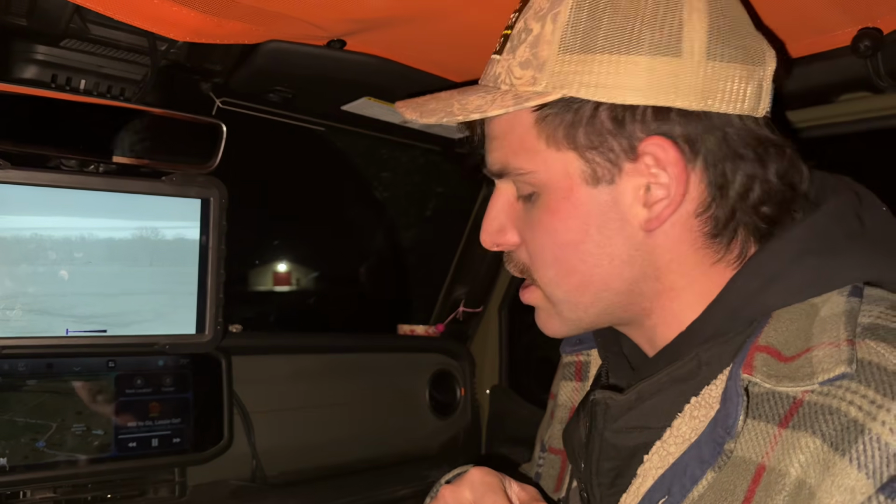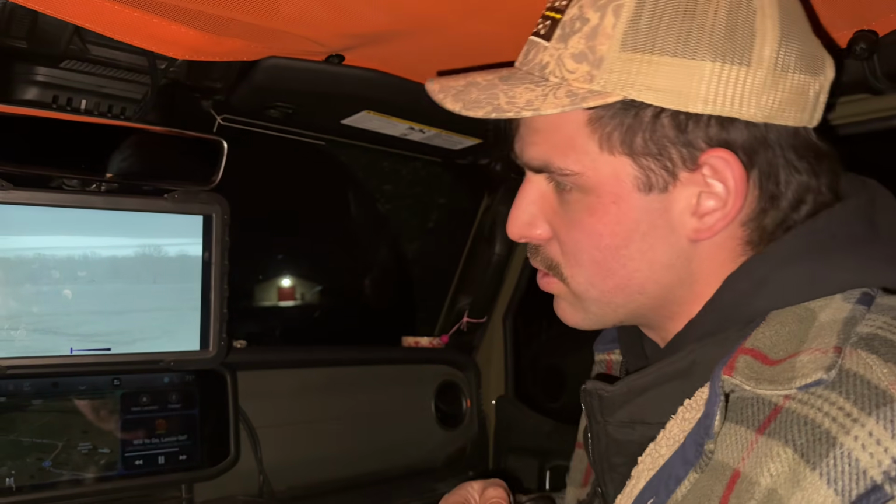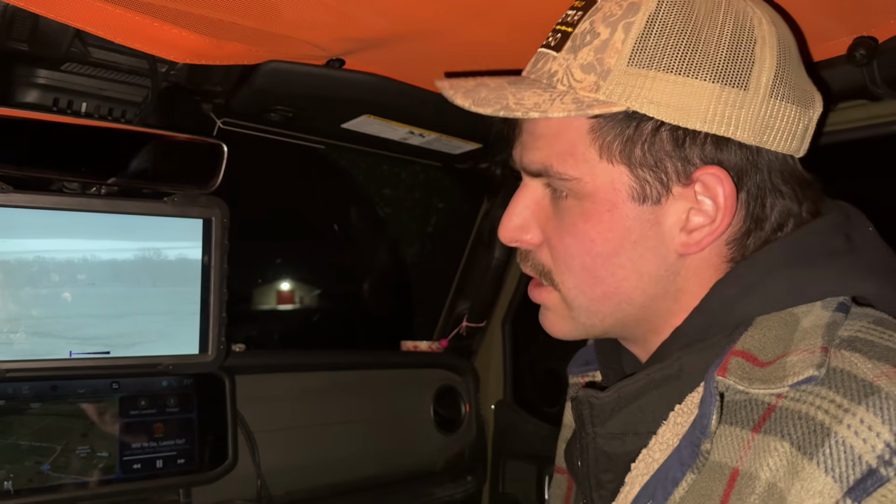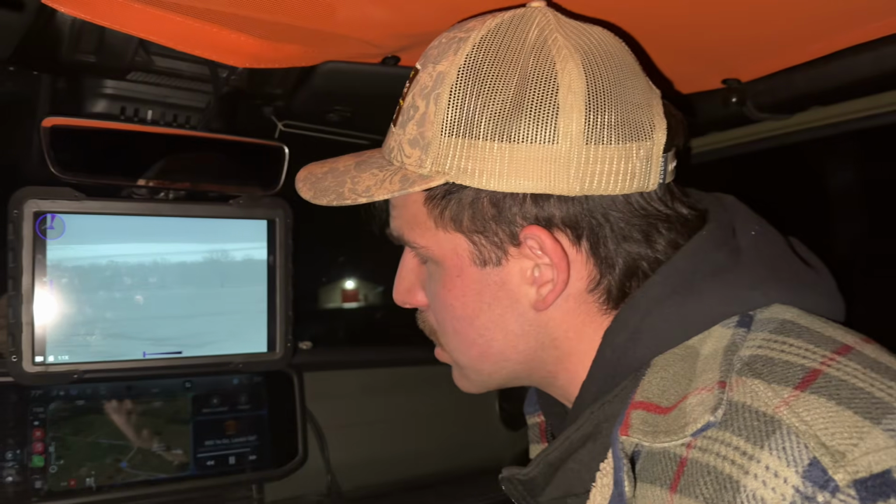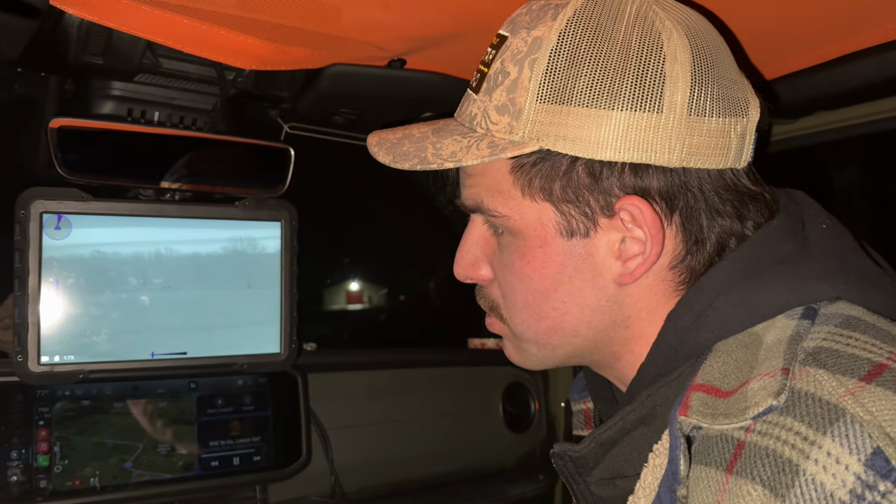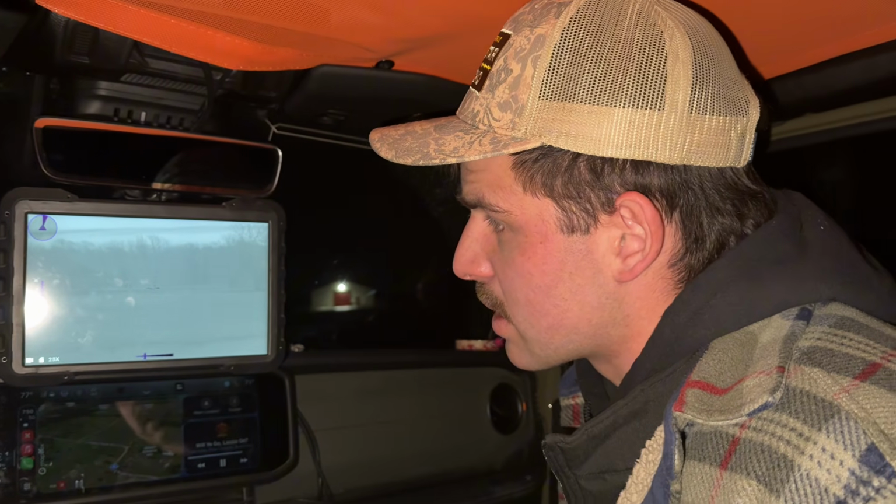All right, guys, so you just saw me sighting those in and the difference in the noise level there. But I have that gun next to me. I got Savannah in the back filming for me tonight, and I got Wills next to me. We are looking at these pigs. There's a lot of pigs in this field right here. Like 20, probably like 2 dozen.